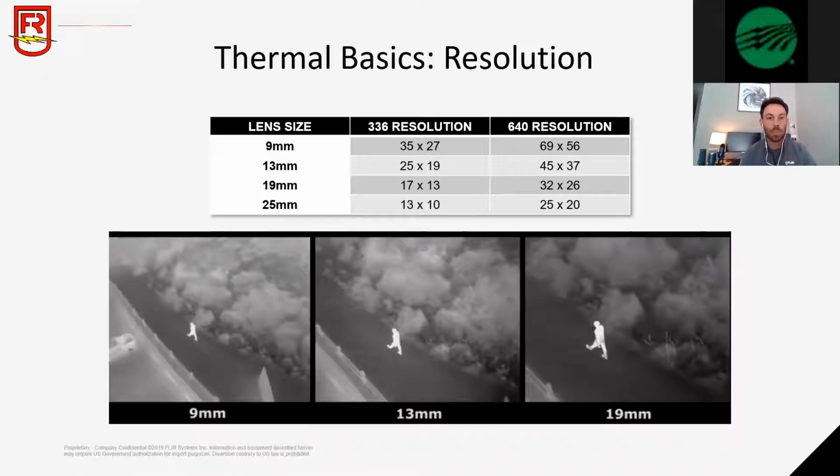Our most popular drone cameras like the XT2 and the Duo Pro R come in two different resolution options, a 336 by 256 option and a 640 by 512. 640 by 512 is the highest resolution that we currently offer for drone operators, and we always suggest that drone operators use a 640 resolution. But you're also going to have different lens options: 9, 13, 19, and 25.